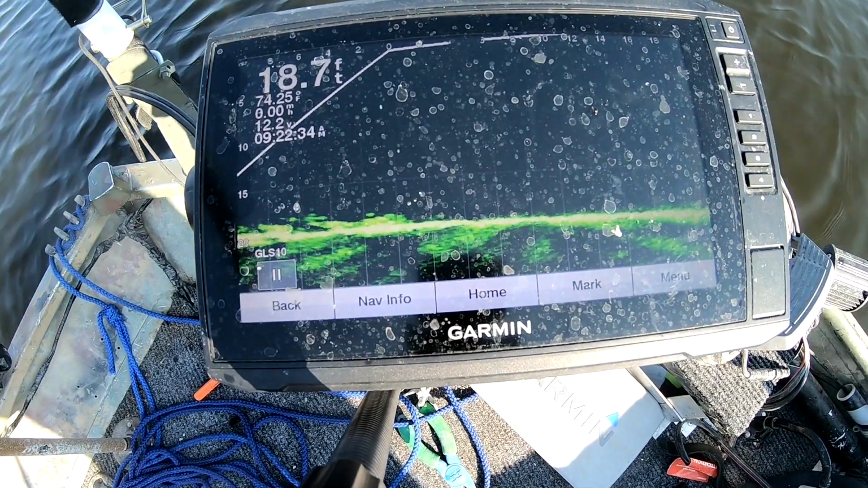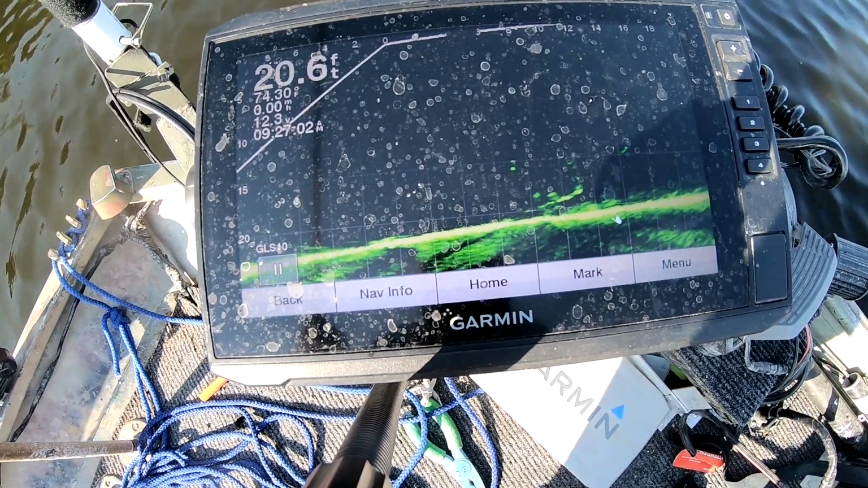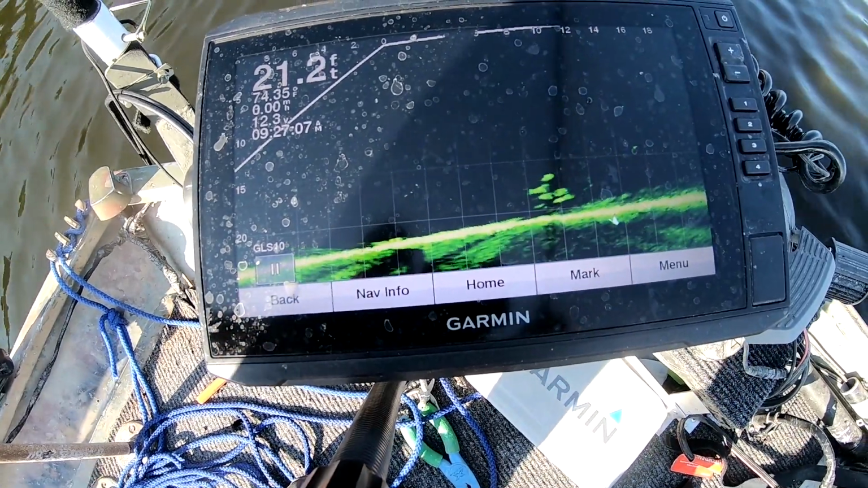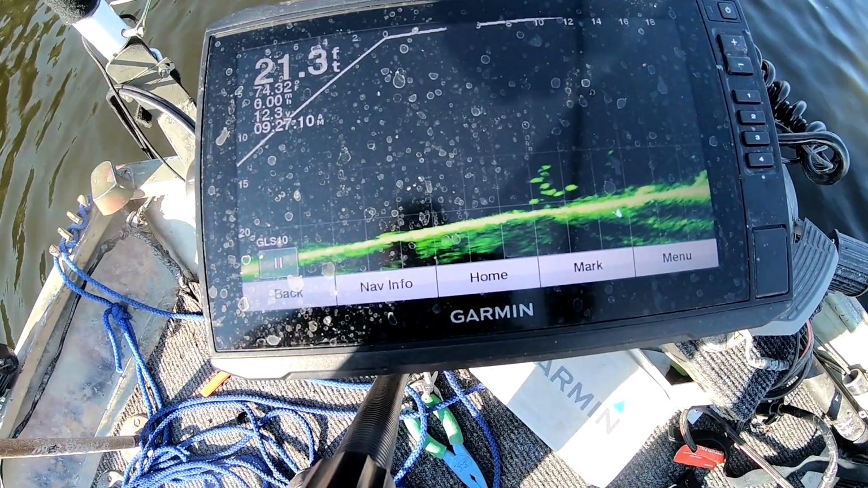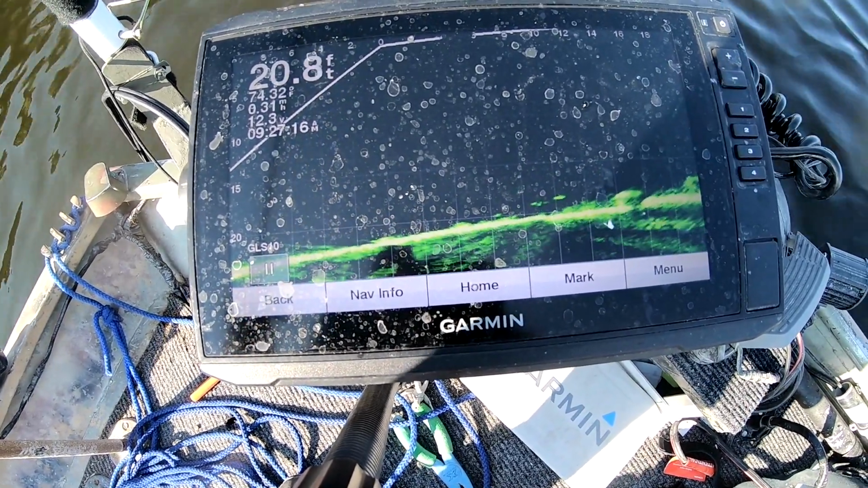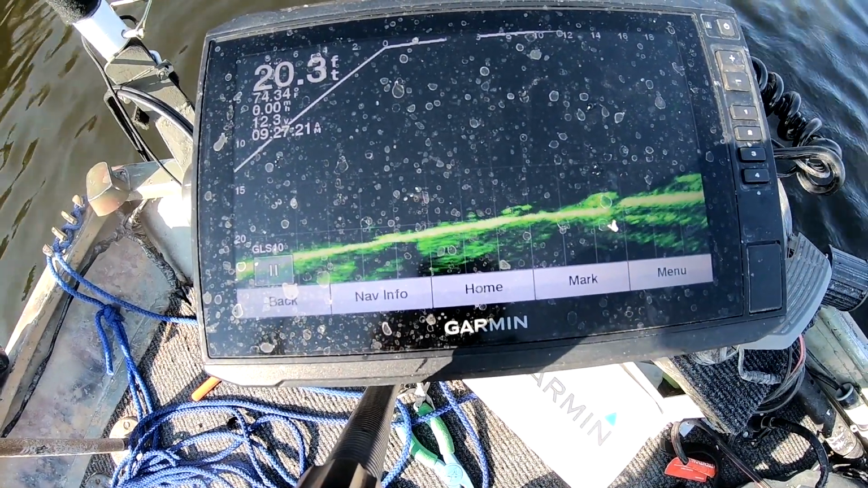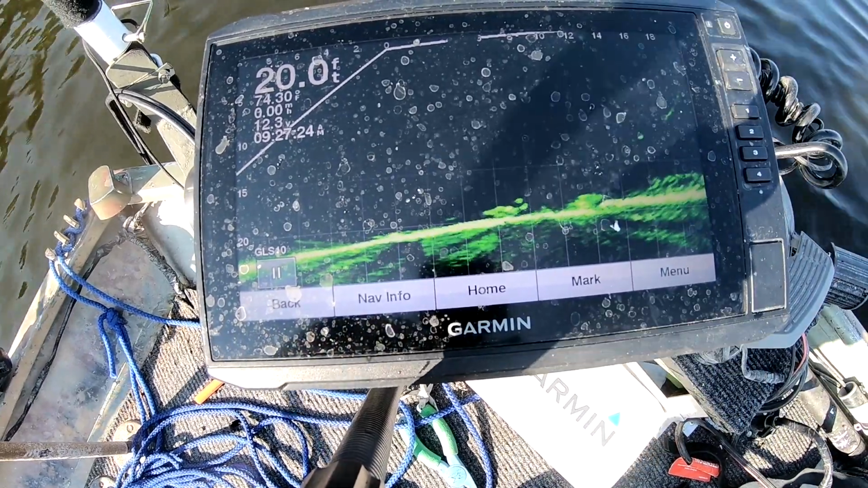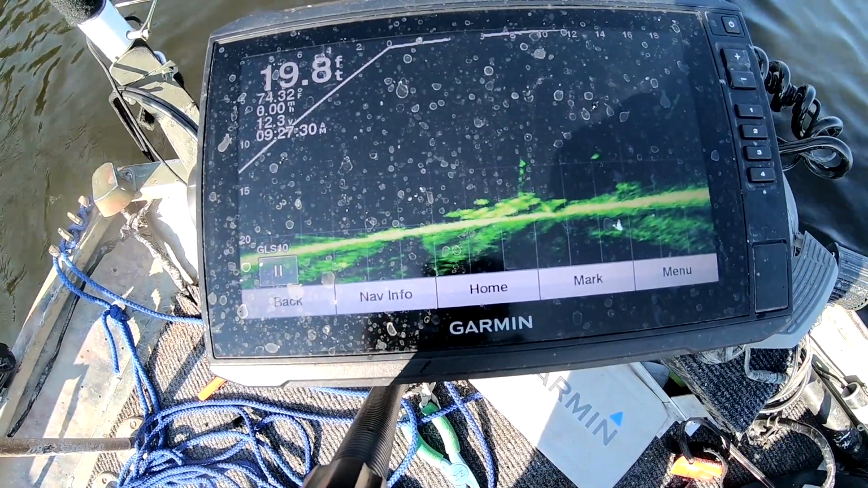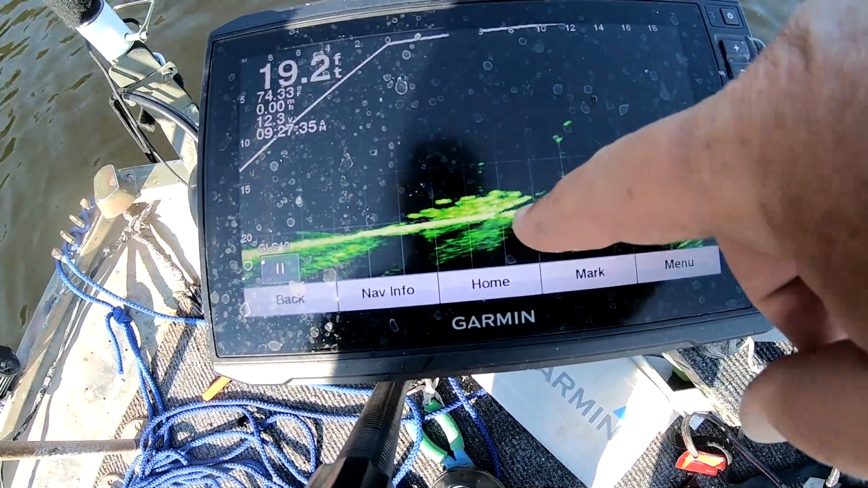Now my trolling motor is going to get stupid, so I got to fix that real quick. Right there on them. They come up there to it right there. There he is. Boom. Just like that. On these sloping banks, if you can find a little stick or something down there, you catch them. Oh, you look at them all piled in down there.